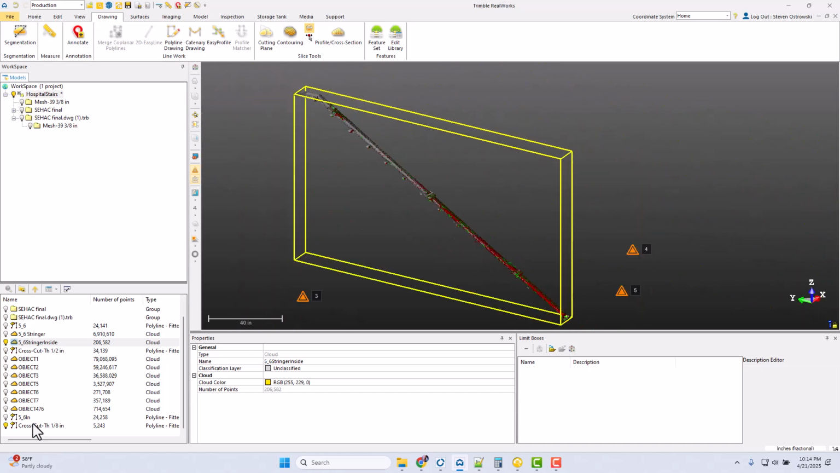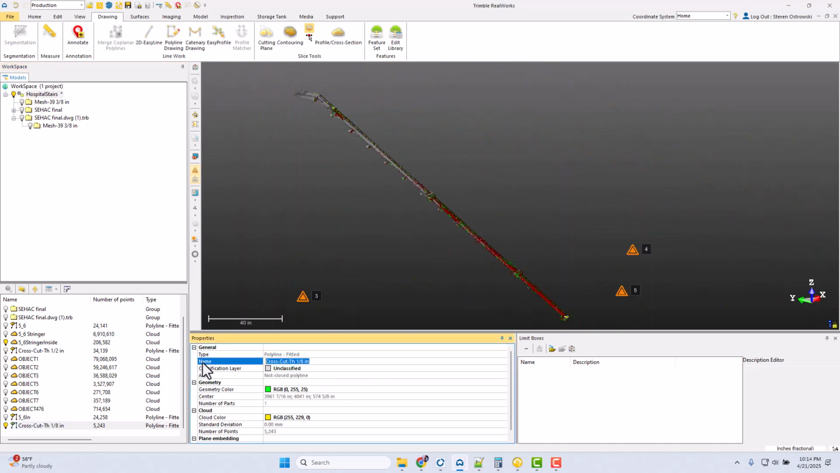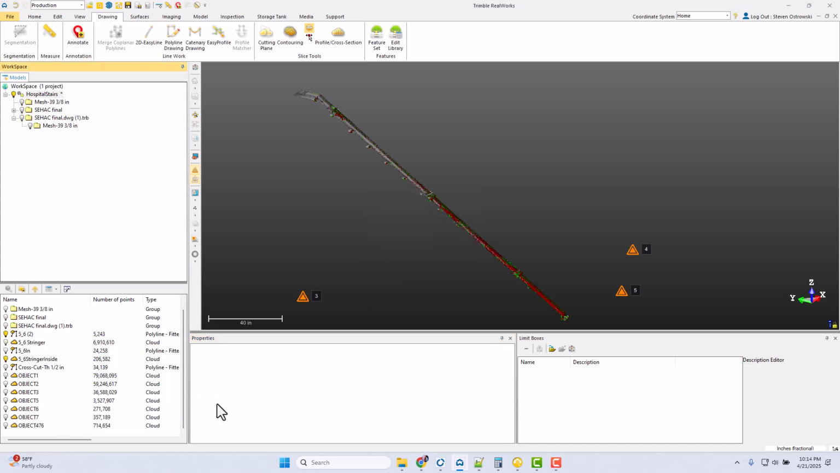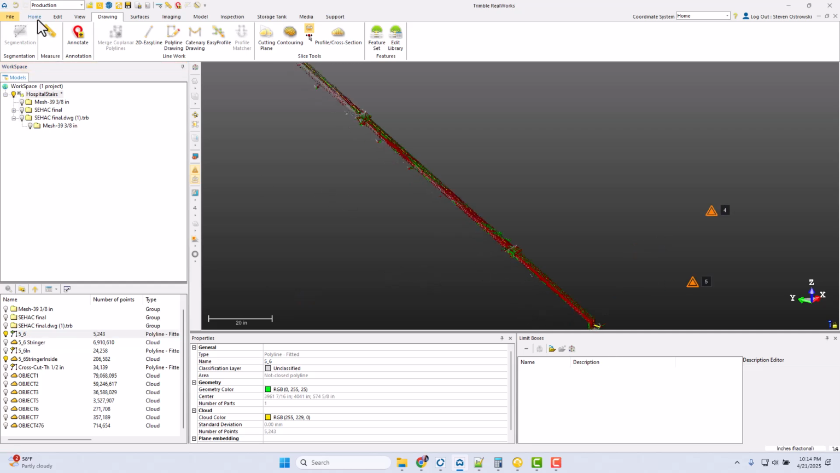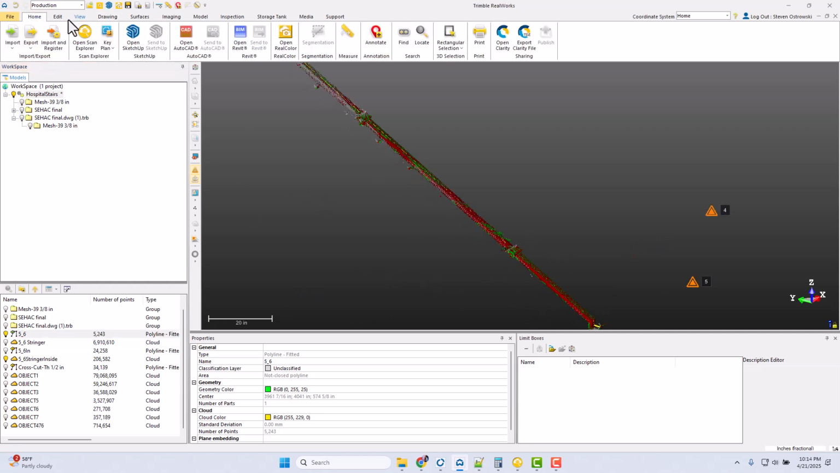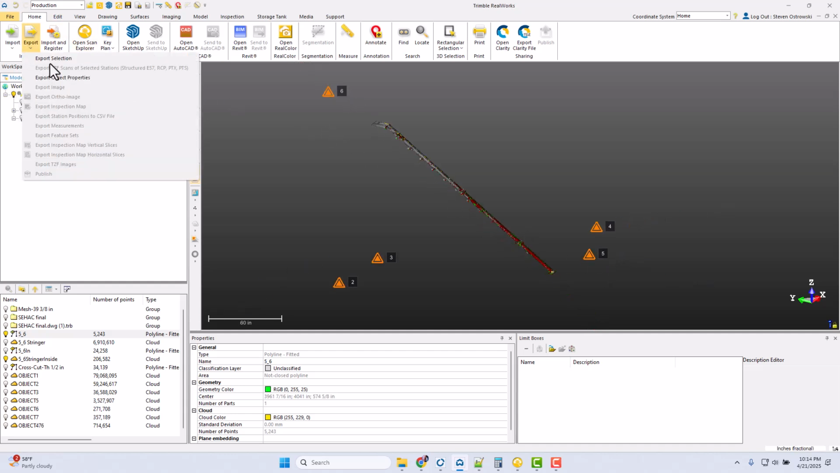And from here, I'd want to rename this because I can't really export too many other symbols, dashes when I export a DWG. Actually, I'll delete this one. So I just like to have that as one. But from here, that'd be the inside stringer between scans 5 and 6. I can export this as a DWG.